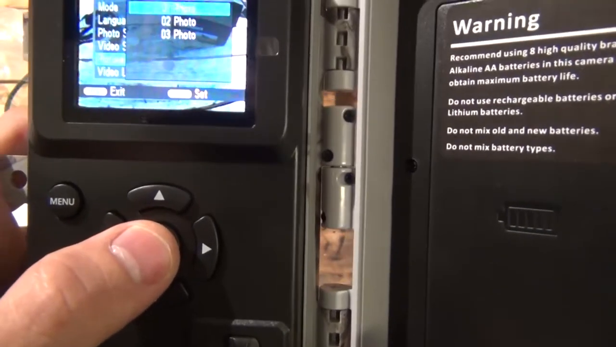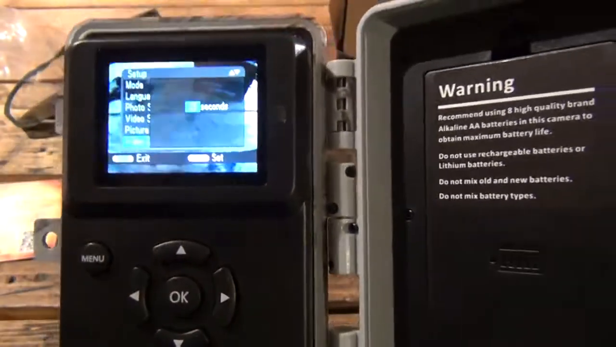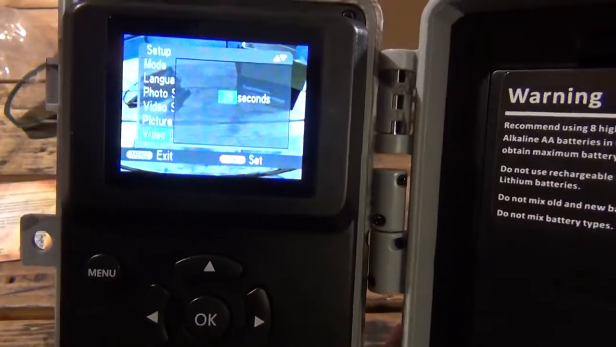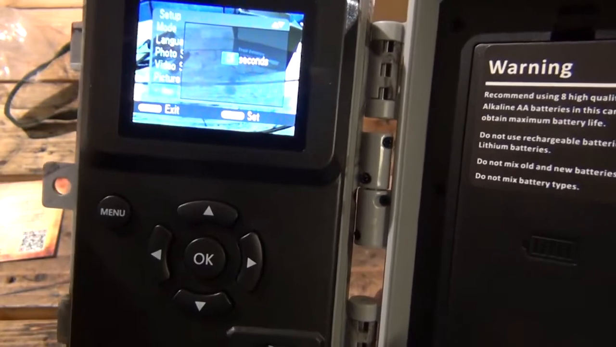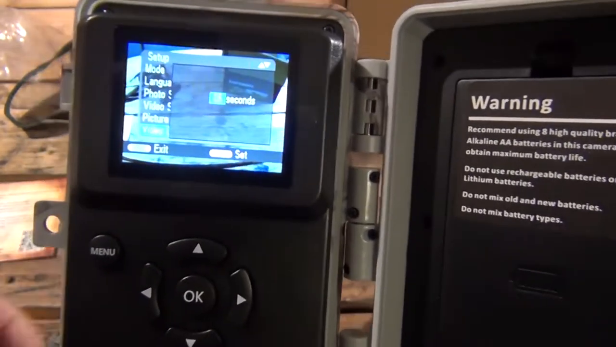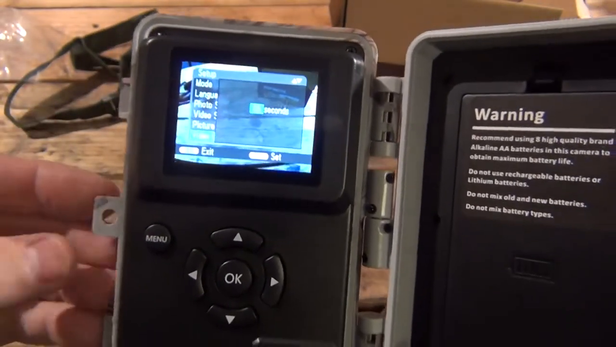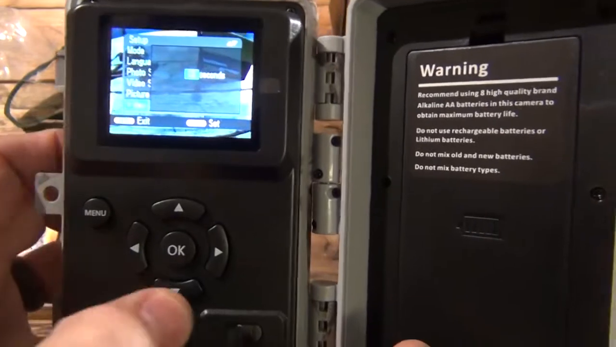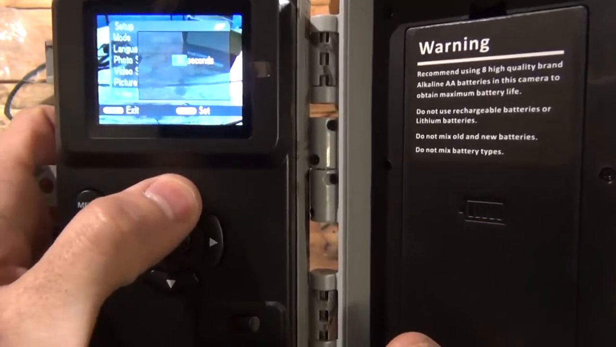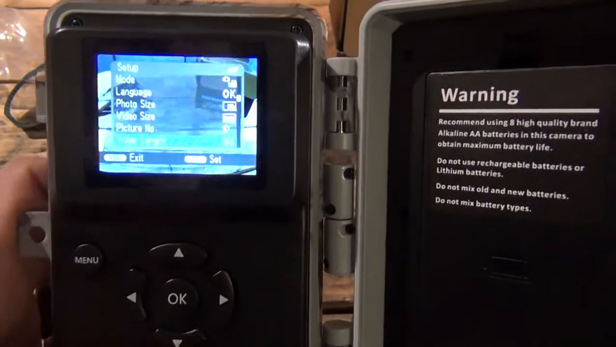Picture number, we'll just leave that there. Video length, so you can choose whatever length of videos you want them to be. And as far as I'm understanding correctly from reading the owner's manual a few days ago, when the camera is triggered, it will take photos first and then videos. So let's make the videos 10 seconds long.